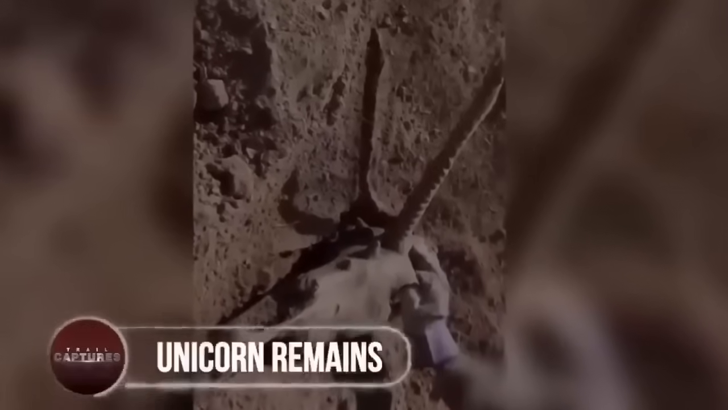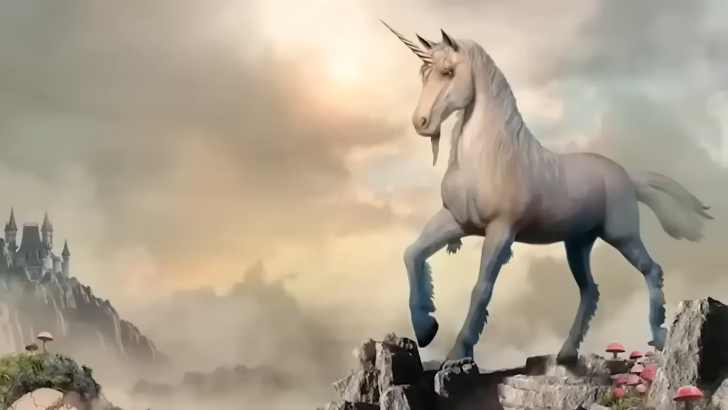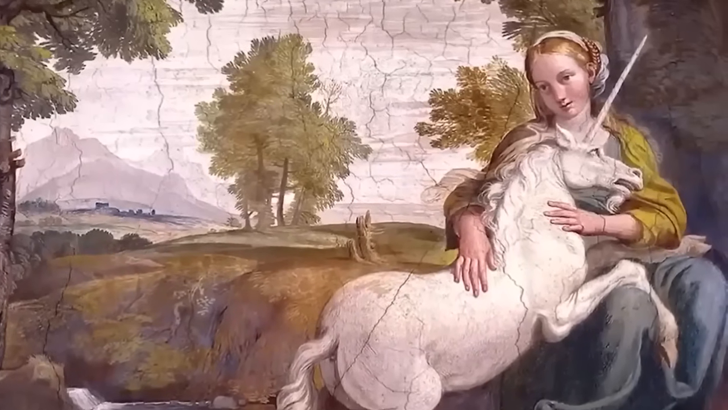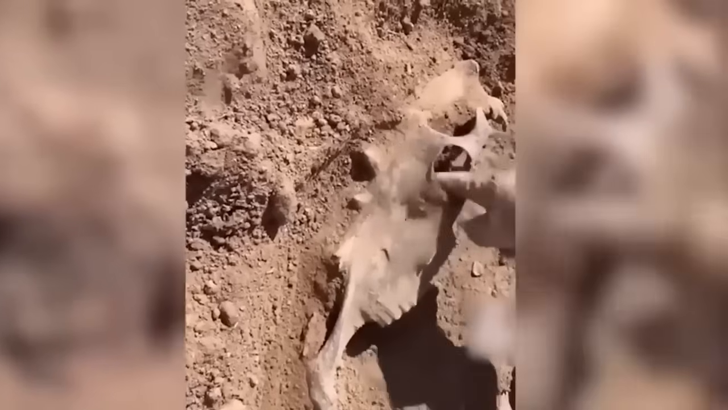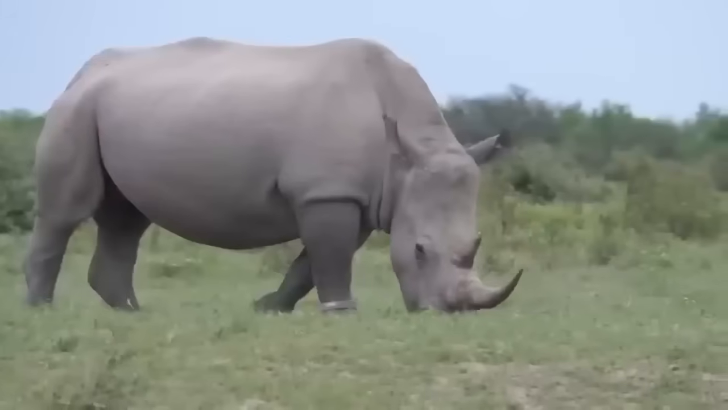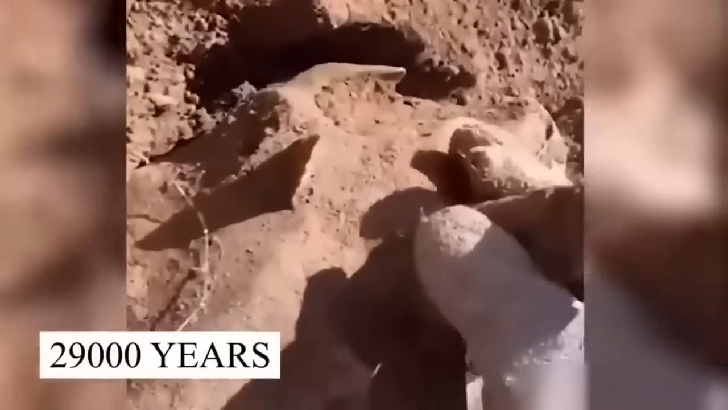Unicorn remains. While many of us believe that unicorns belong to the fictional world and not to our world, a man's camera caught the unexpected, a unicorn skull half buried in the sand. When it was brought to the researchers, they revealed something that might disappoint you, as these ancient unicorns are nothing like we expected them to be, and are more recent than humans had assumed. In reality, the unicorns did not resemble horses, but were actually something quite like rhinos, with a single horn over their heads, that roamed the earth about 29,000 years ago.